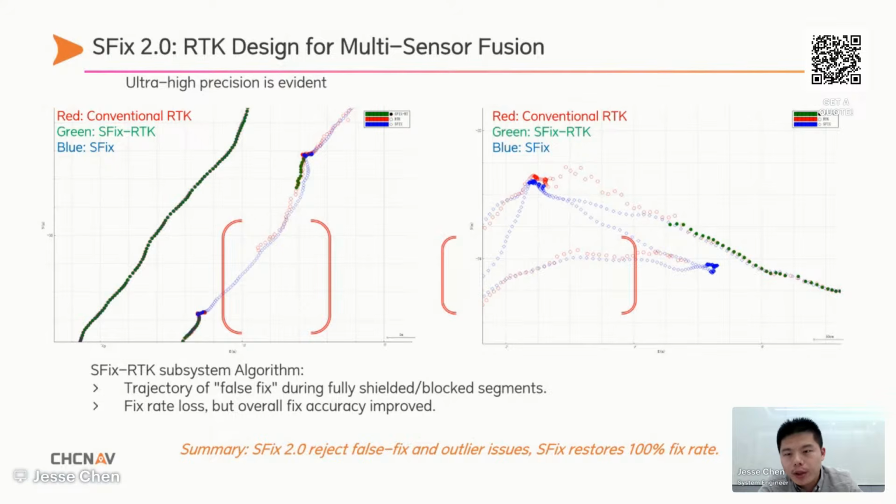As you can see in the picture, the blue line is SFix and the green line is SFix RTK. It has some loss, but the accuracy will be better. It shows a key advantage of SFix2 multi-sensor fusion. The system doesn't rely on the success rate of any single sensor. Instead, we can increase individual sensor sensitivity and let the fusion system ensure 100% reliable positioning.